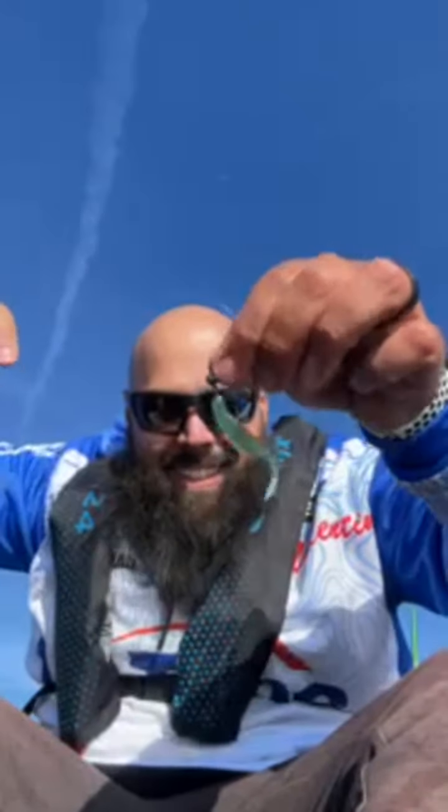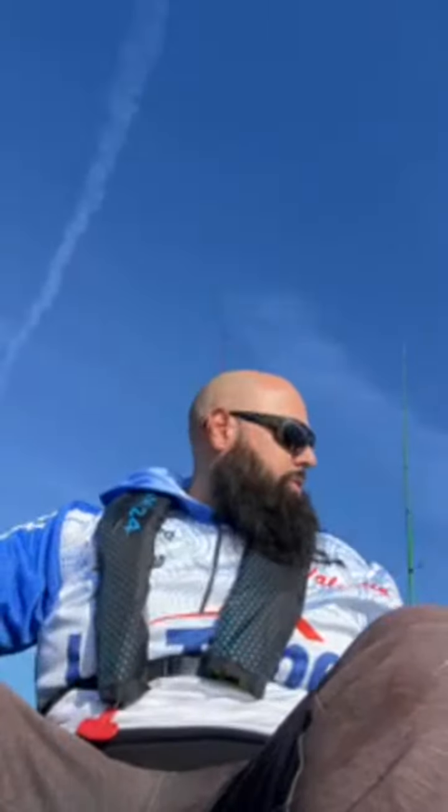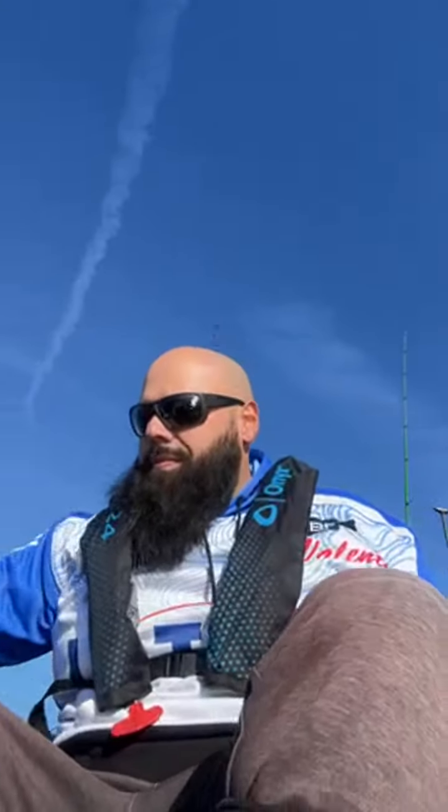So this is what he caught it on. So that must have been nice. I got 5. I got like 13. Seriously? Yeah, I'm covered up in them. Look at the bottom of my kayak. Oh, wow. You got them everywhere. Yeah. I got some decent ones, dude.